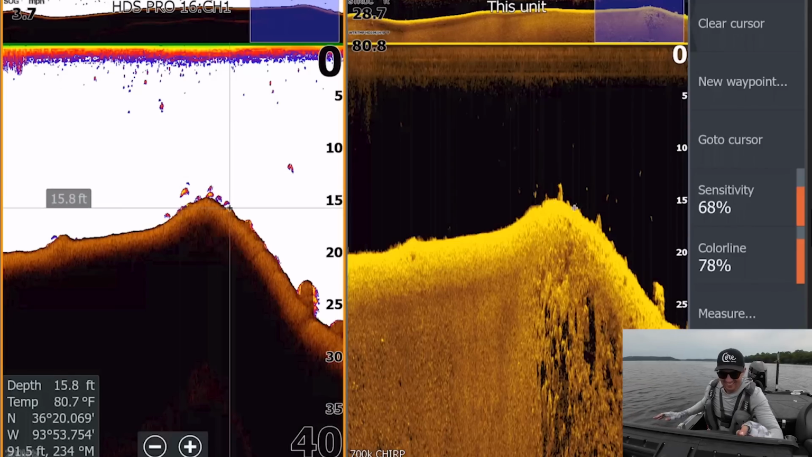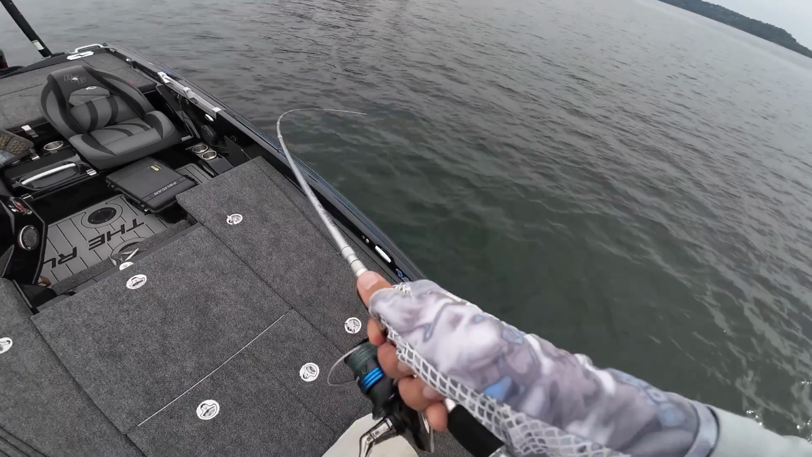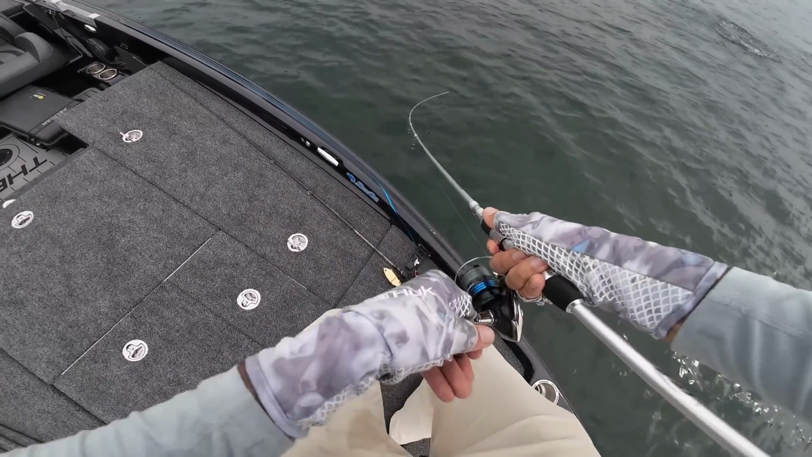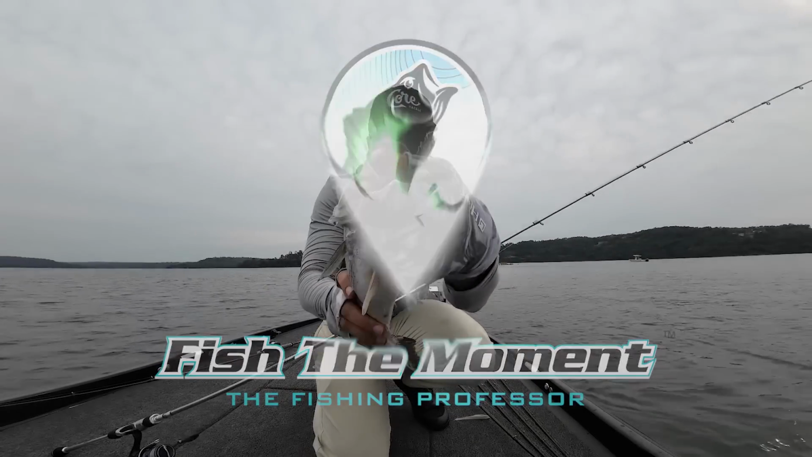1, 2, 3, 4. They are loaded here again. Got it right here. Oh my gosh, good one. Oh, small leech. Nice fish right there. Really solid spotted bass on that scamper.